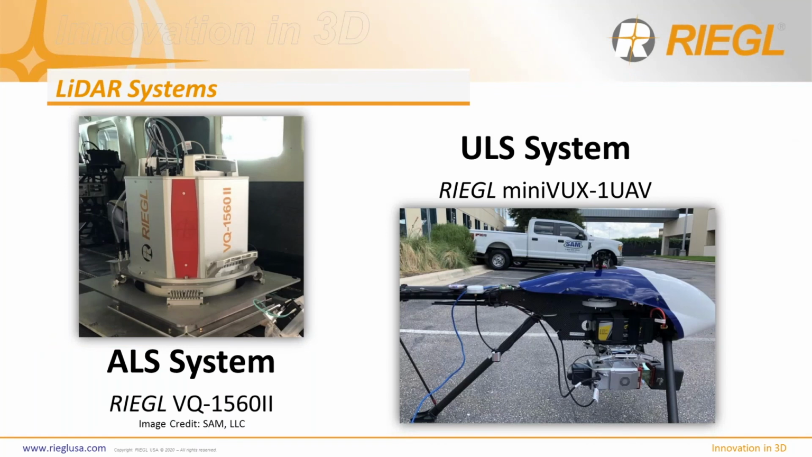So the two systems that went head-to-head for this particular case study were the ALS system, the RIEGL VQ1560 Mark II, mounted in our Cessna Caravan, flying at about 140 knots or 2,700 feet AGL over the site. It's a proven sensor and a proven aircraft, all matched up against the RIEGL miniVUX-1 UAV, which had an Applanix APX mounted on it.